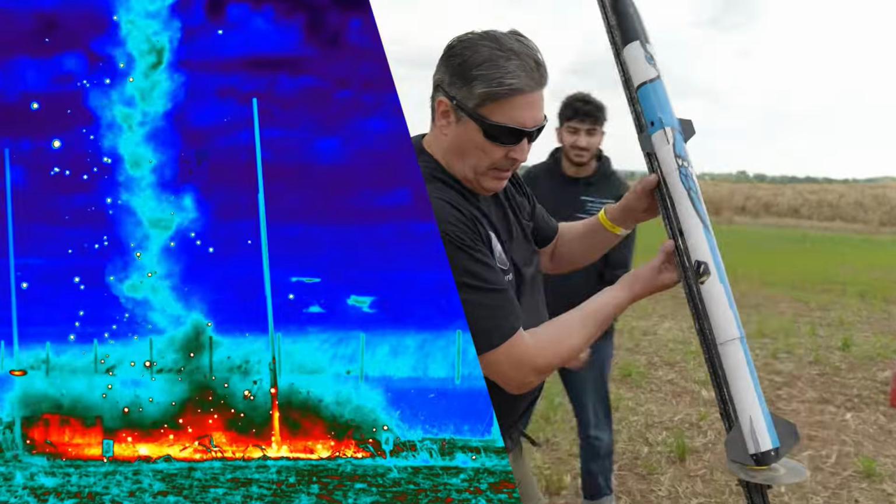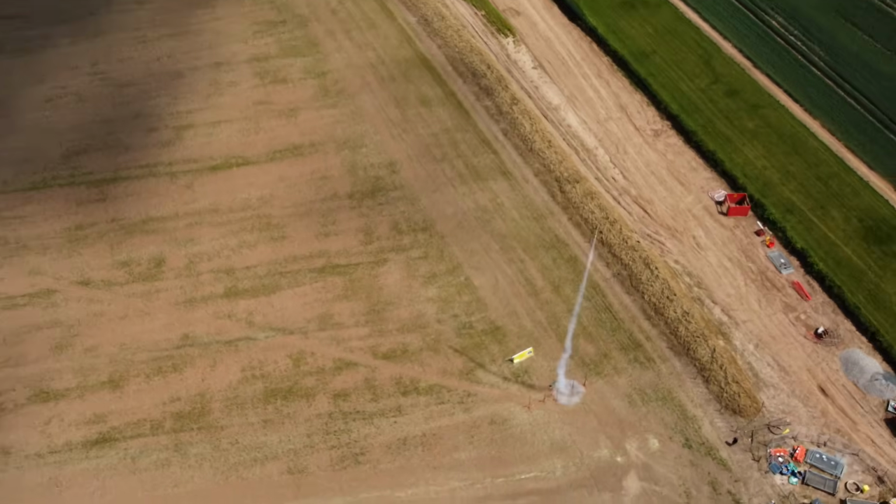Hi guys, and we're in the lovely Leicestershire. We're here for the UK National Rocketry Championships.